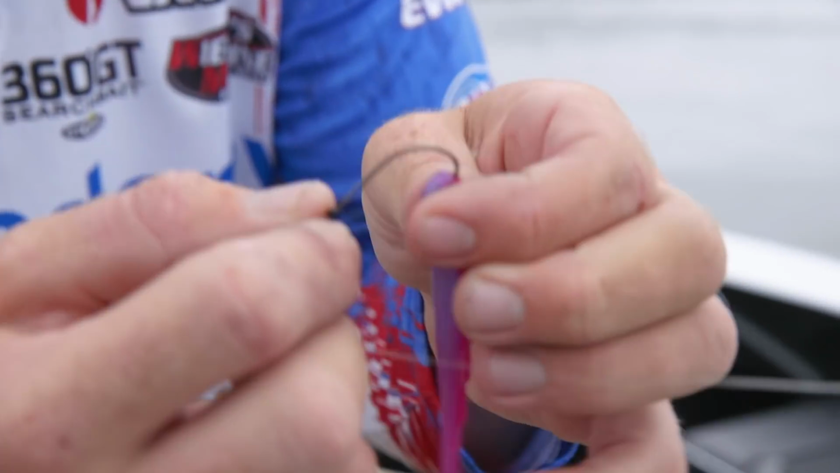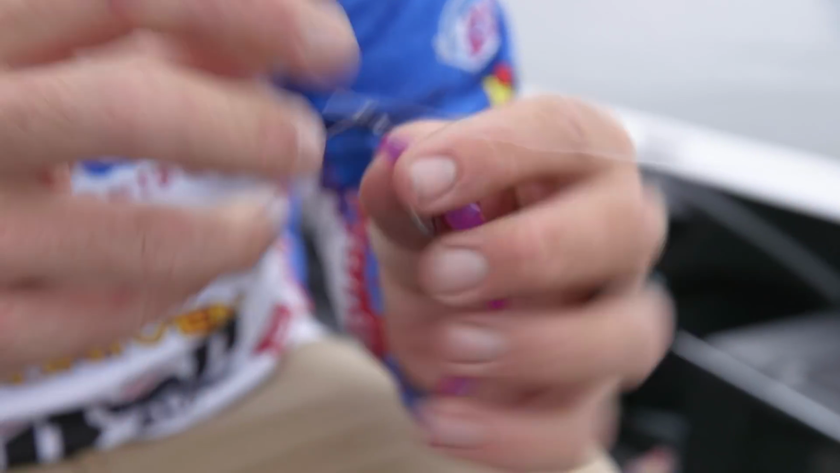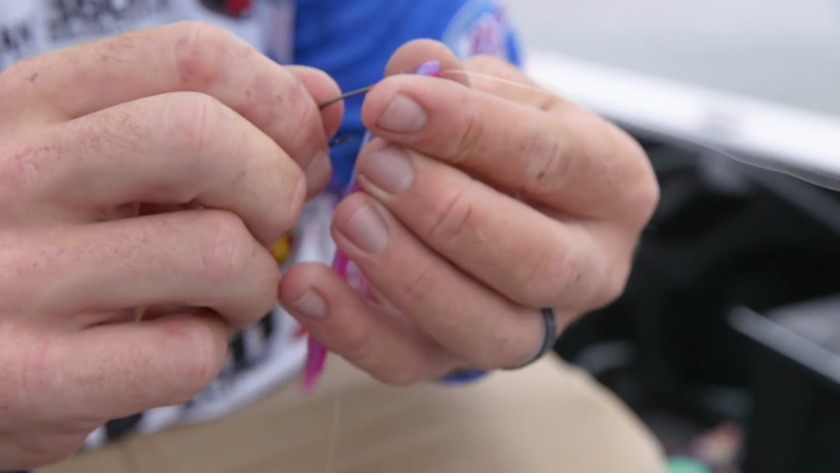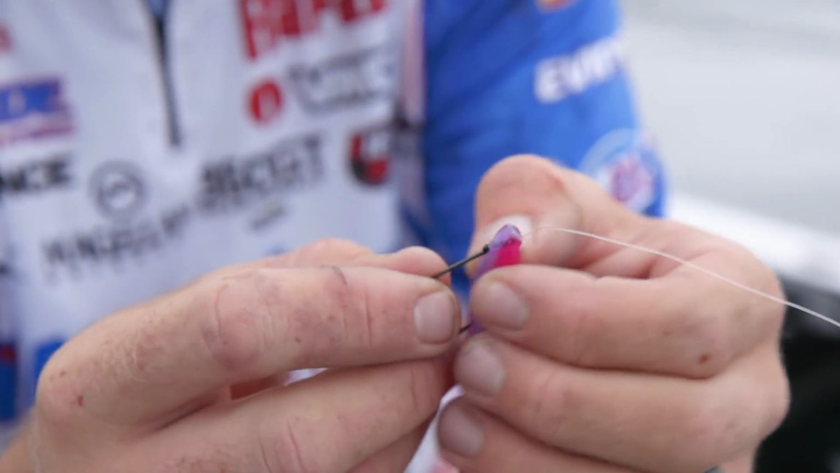I was Texas rigging this bait with a VMC Finesse Neko hook. It's a 1/0 right here, and I was able to just sit there and drop it around brush, around those trees and standing timber, and not have to worry about getting hung up.